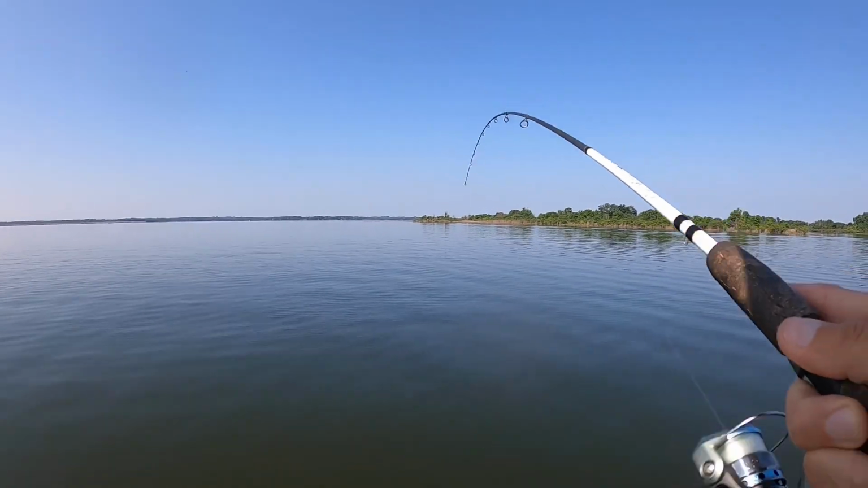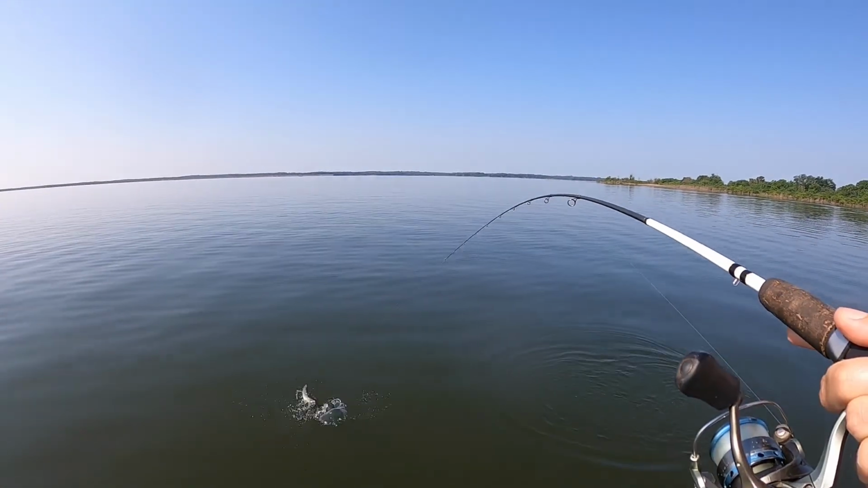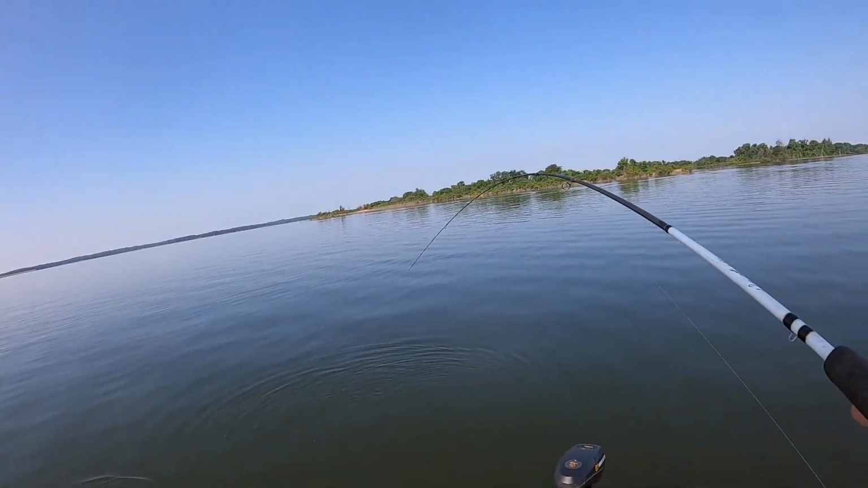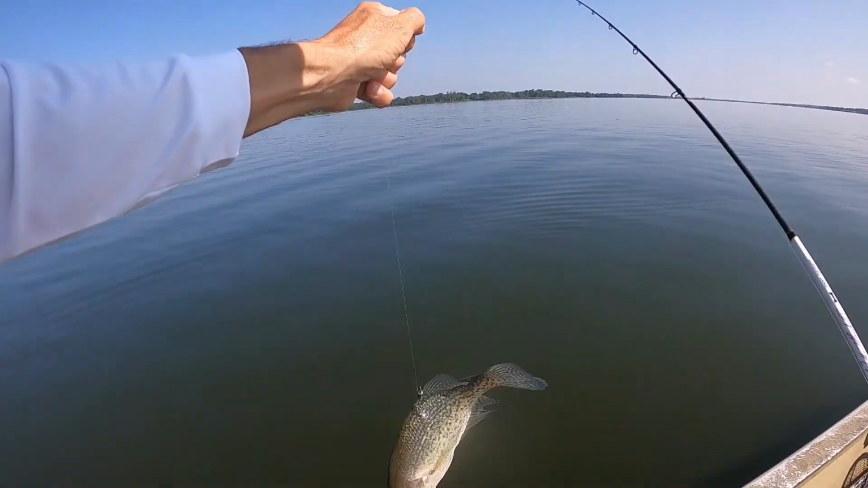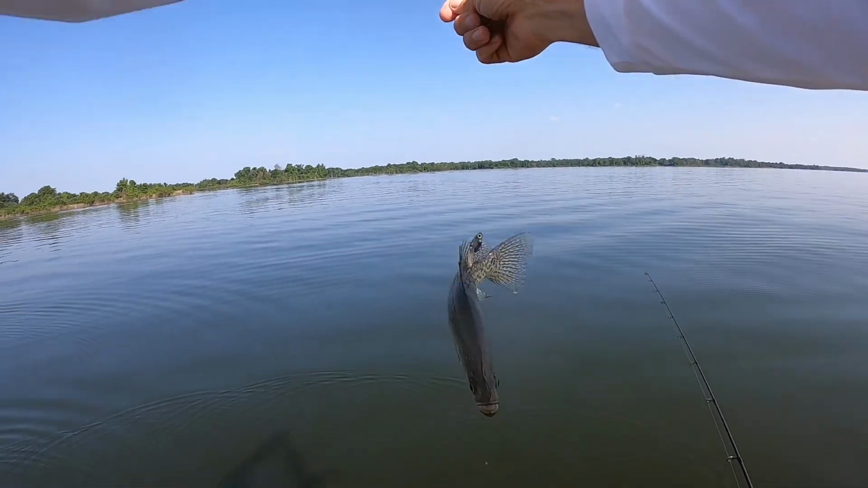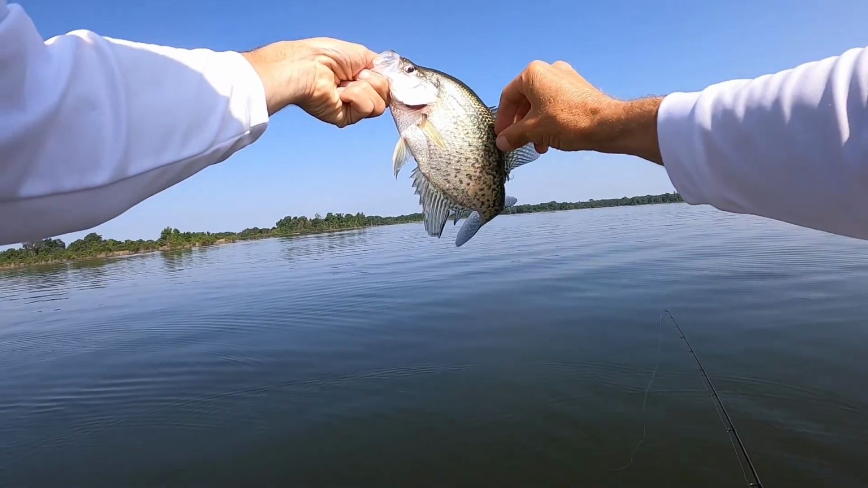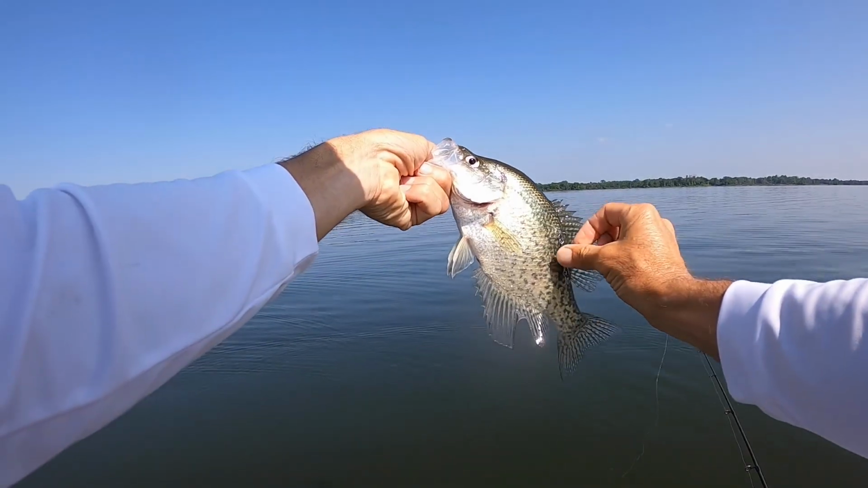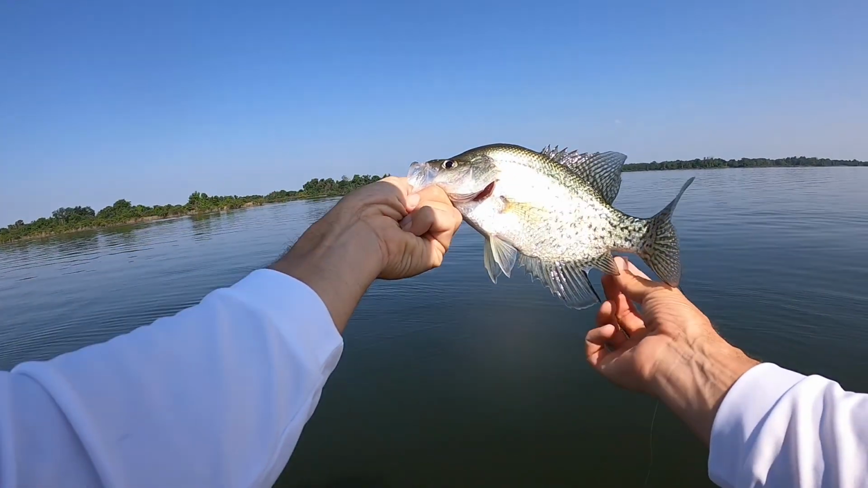Golly, what a strong fish that is. And it's hooked in the back too, look. Are you serious? What in the world? Look at that. They're coming up and just swiping at that thing and it's hanging them. Wow. Well, I didn't expect that at all. Gee whiz.